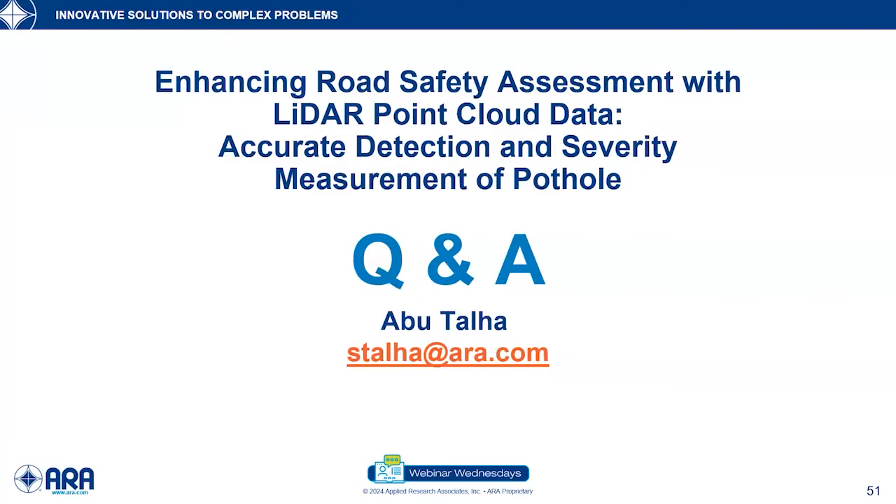Could you please repeat the question? Sure. Were pavement cracks and joints a major source of false positives? No, they were not. Okay. Second part, did the accuracy differ between concrete and asphalt pavements, or any differences noted related to the condition of the pavement?